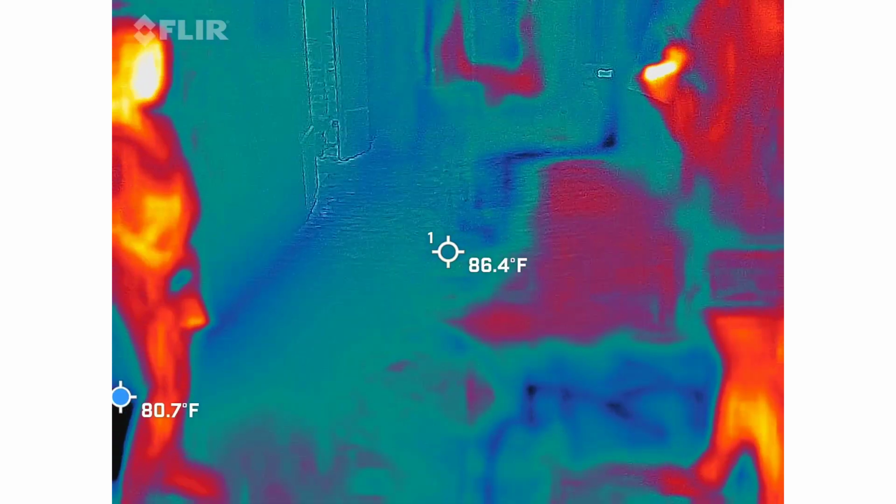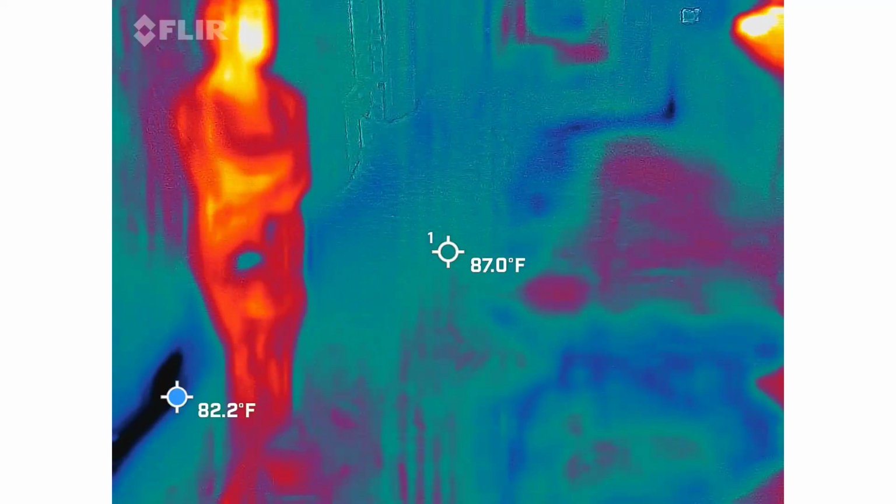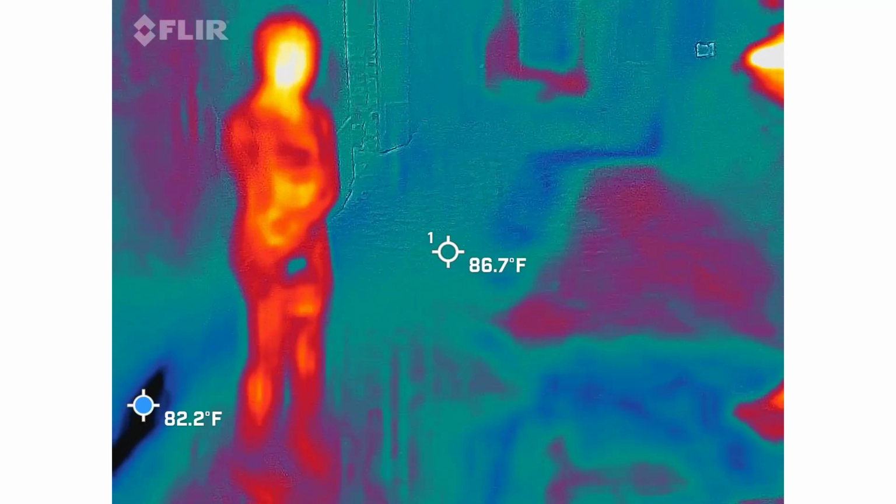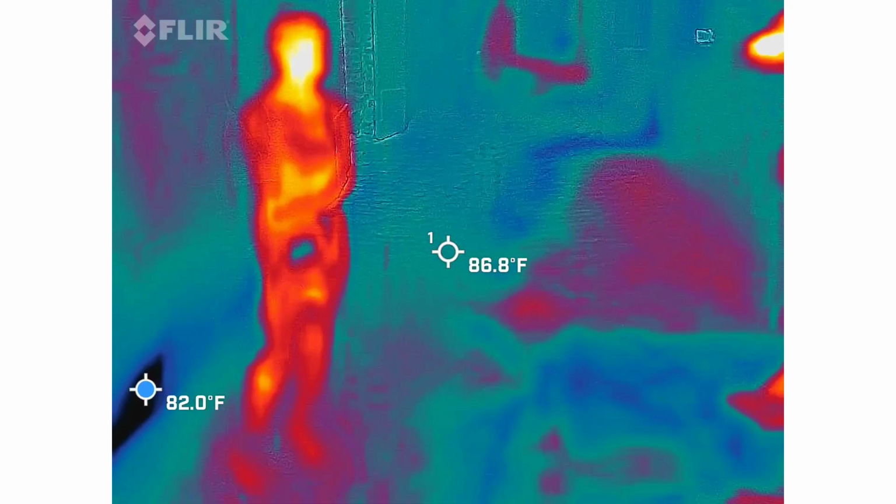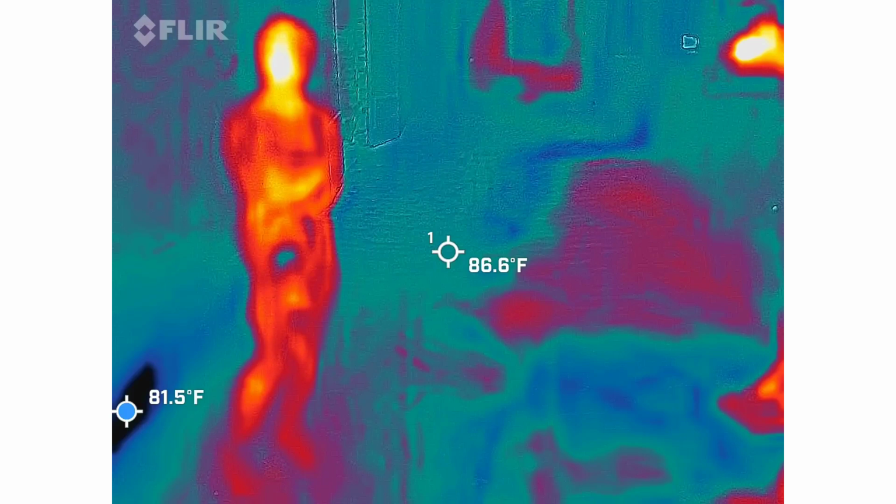So, what we're dealing with here, these are Belgian blocks. Belgian blocks are said to be made out of granite. Granite does not hold an electrical charge in any way, shape, or form. So I've been studying this alley for my next podcast, so that way I can actually explain the stone tape theory a little bit further.